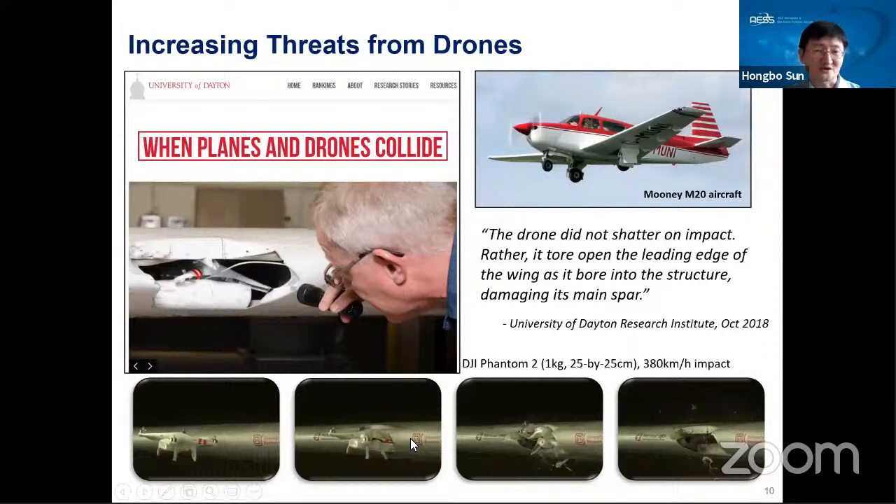Actually, I also want to highlight that in this experiment, they just used a very small 1 kg drone. They also used a very small aircraft like this. This small aircraft's flying speed is relatively low, just 380 kilometers per hour. We all know that for a normal airliner, the flying speed is much faster. So you can imagine if the drone collides with an airliner, the impact will be much more serious.